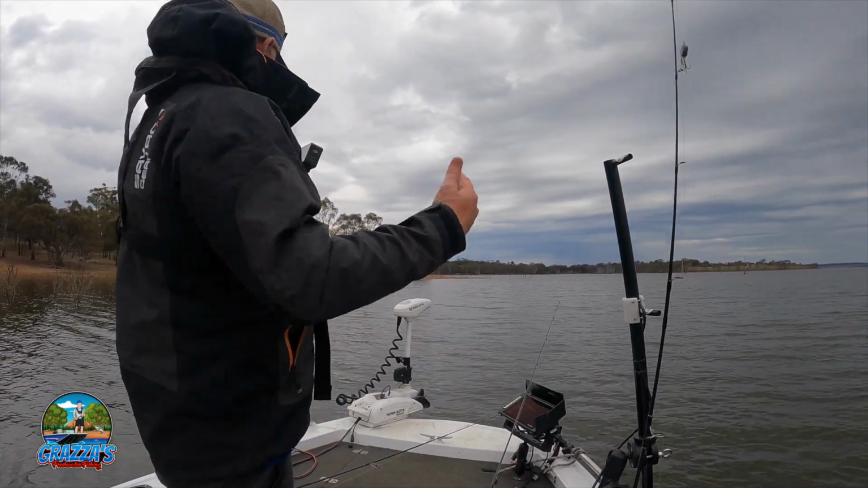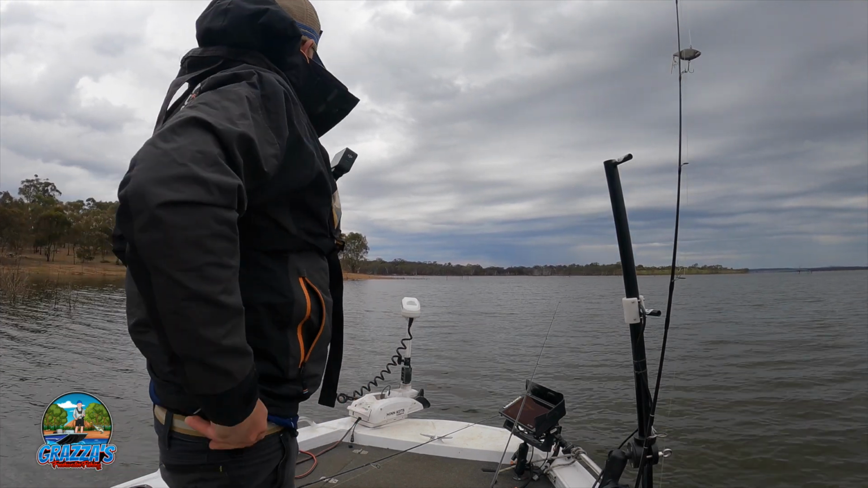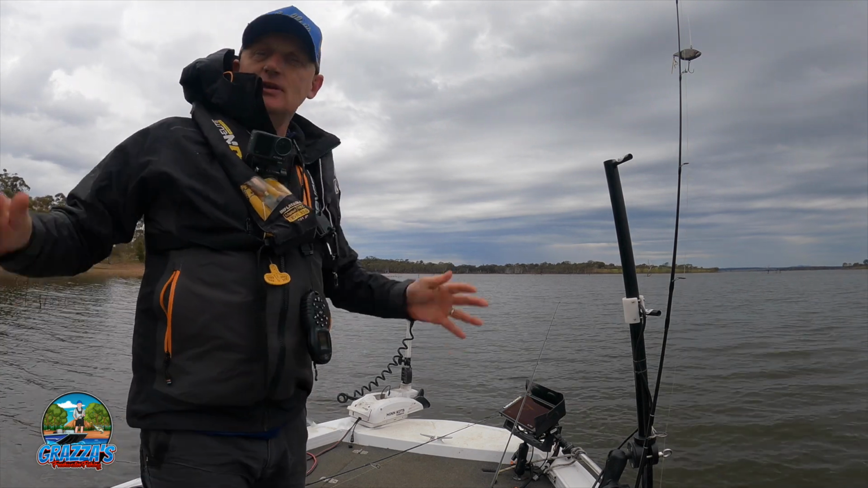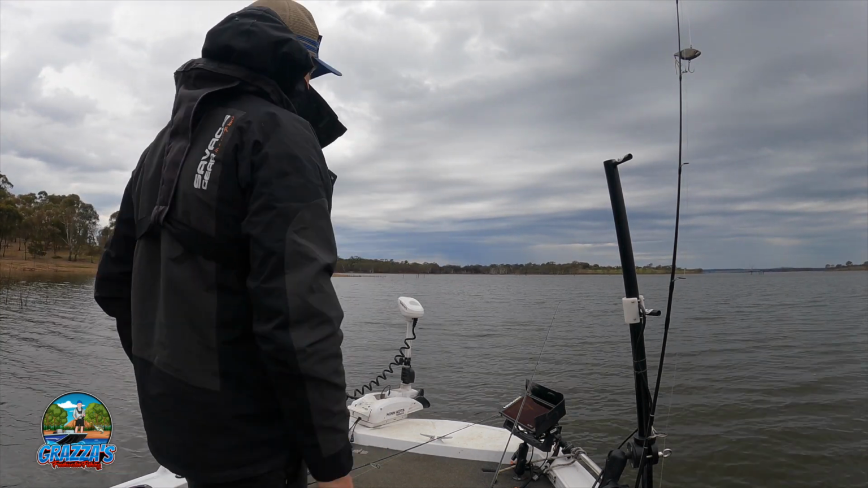There we go. We'll just move along. We've got the active target in the water so we can have a good look around. We've probably got about 2.5 hours of fishing if it doesn't piss down rain. Yeah, we'll get into it. We'll start pushing up and see how we go.